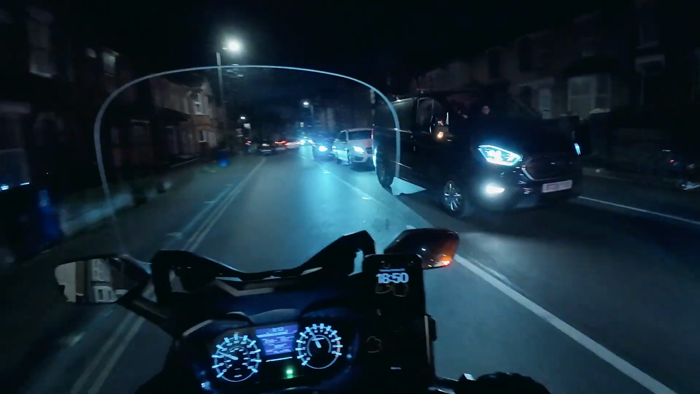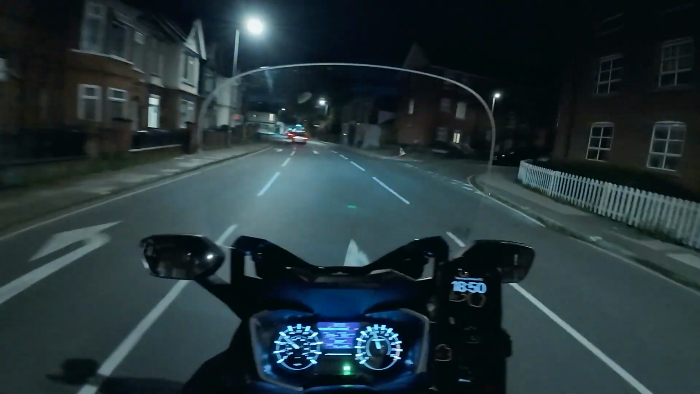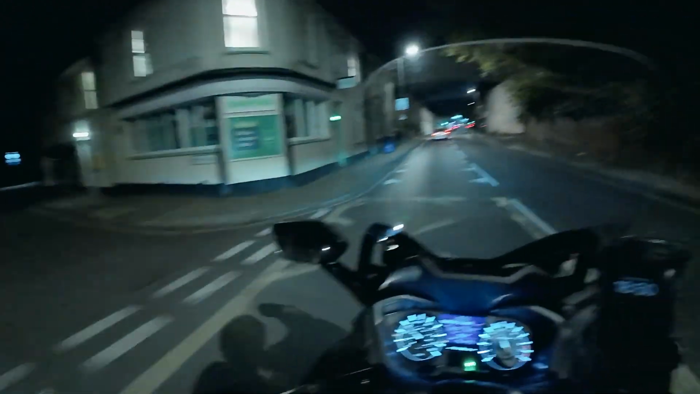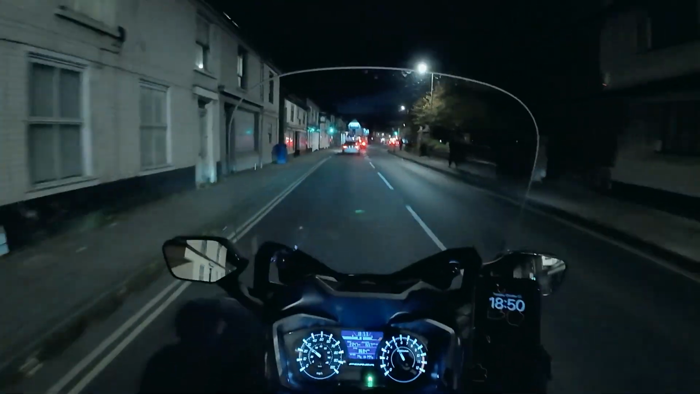So, lights over. Nice bit of driving there. So it is a little bit windy tonight, even in the town actually. I'm surprised how windy it actually is.